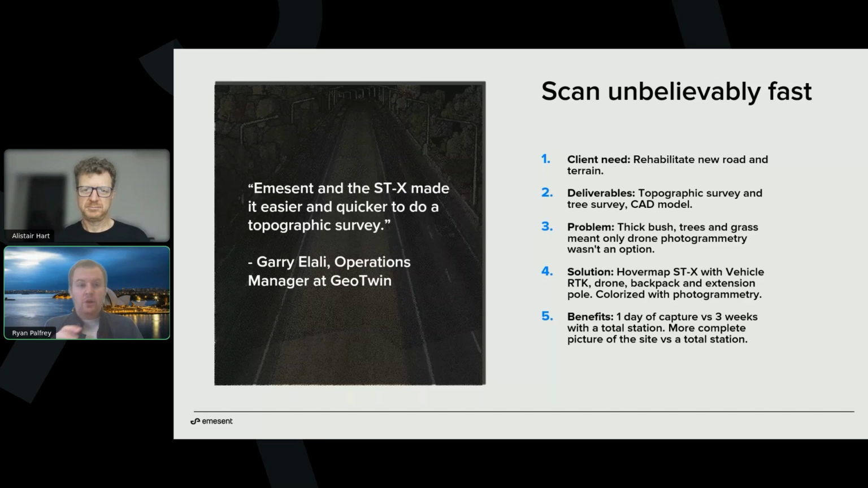And there were a lot of challenging environments here. So there was a thick bush down the side, lots of trees and grass. So he couldn't just fly over with drone photogrammetry. There was a little culvert underneath the roads, and he didn't have the time, and I assume the client didn't have the budget, to close the road for roadworks.